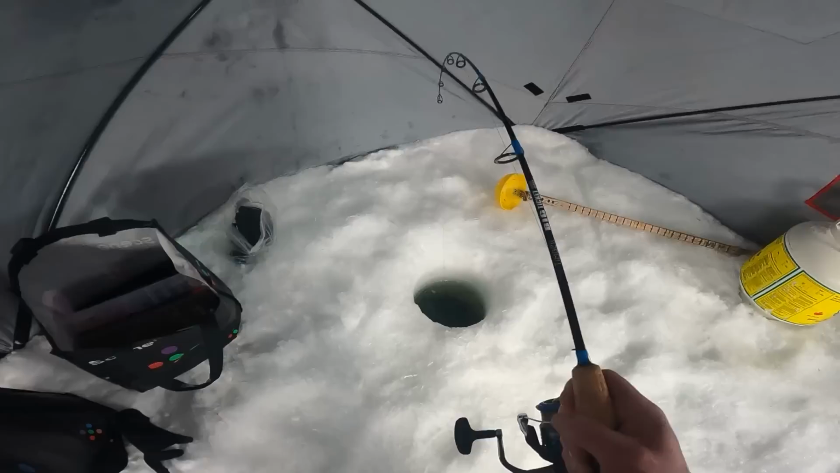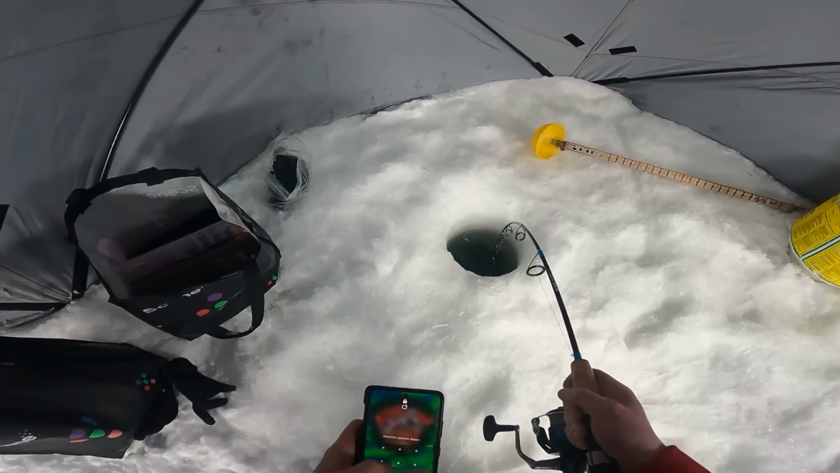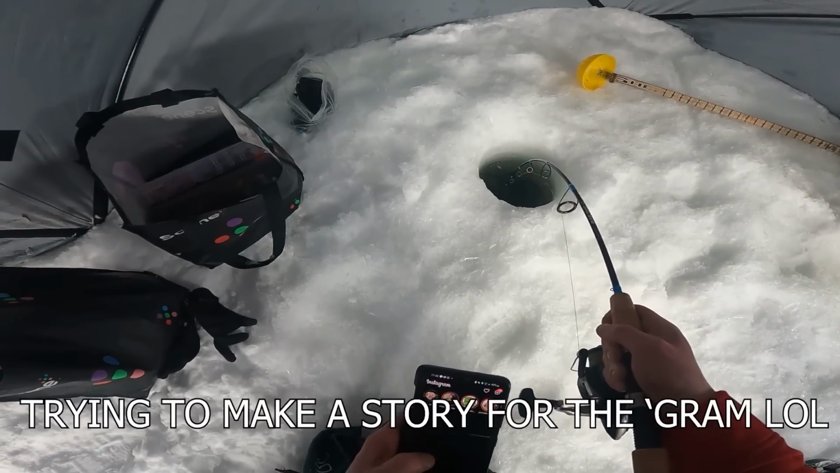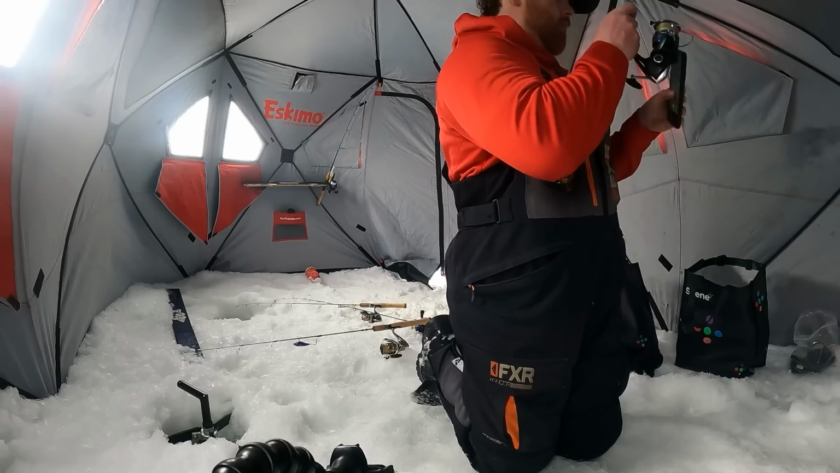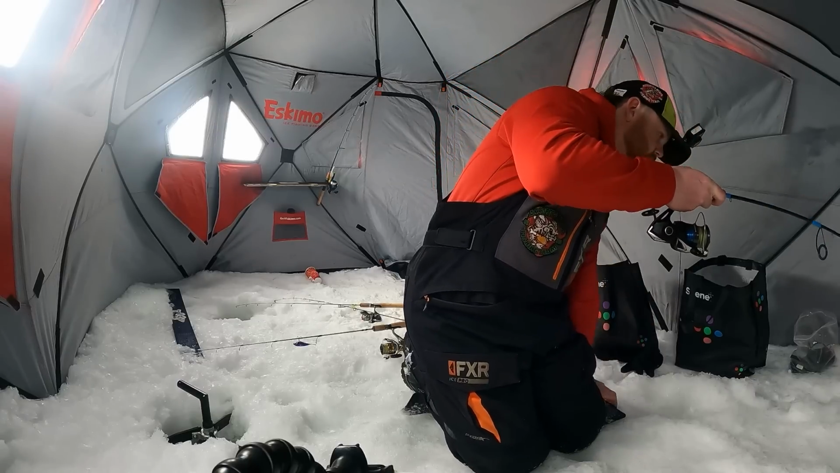Okay, this big ticket is handling this fish so flippin' nicely. Okay.